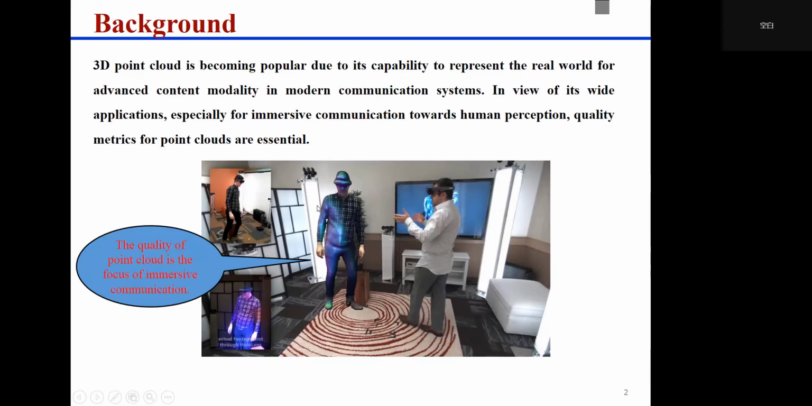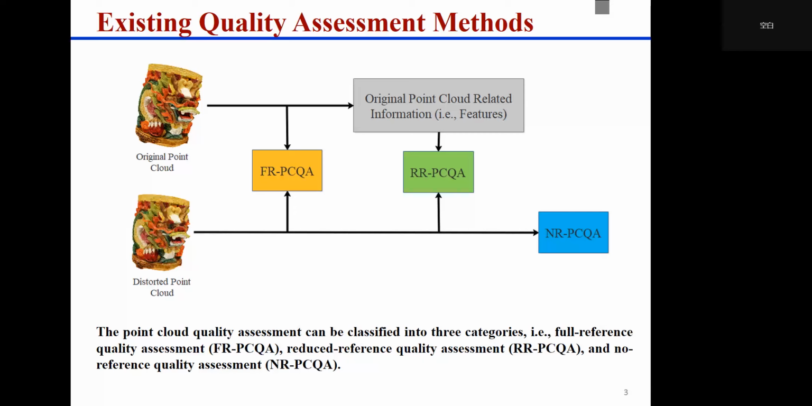As we know, 3D point cloud is becoming popular due to its capability to represent the real world for advanced content modality in modern communication systems. In view of its wide applications, especially for immersive communication towards human perception, quality metrics for point clouds are essential.